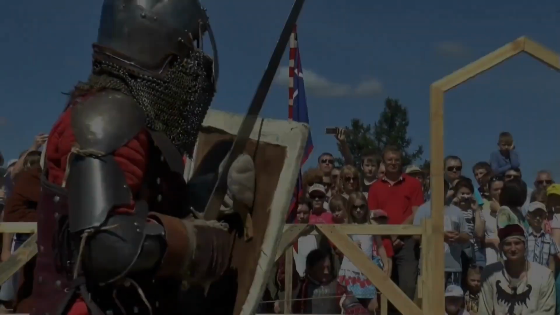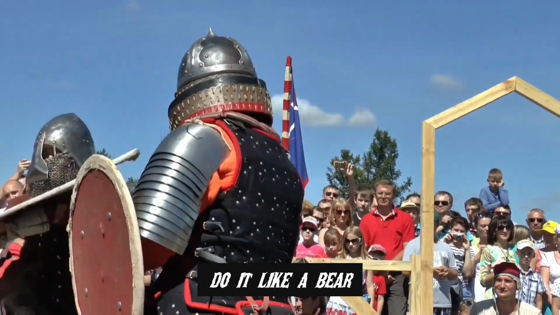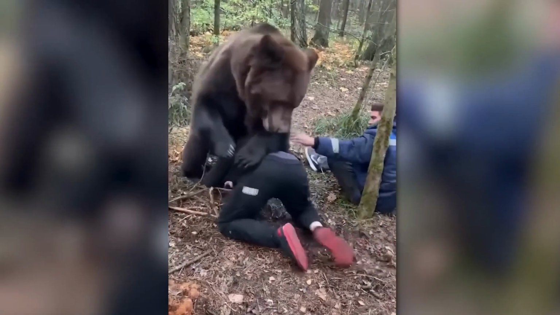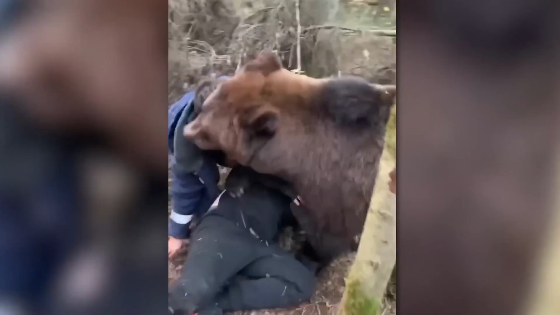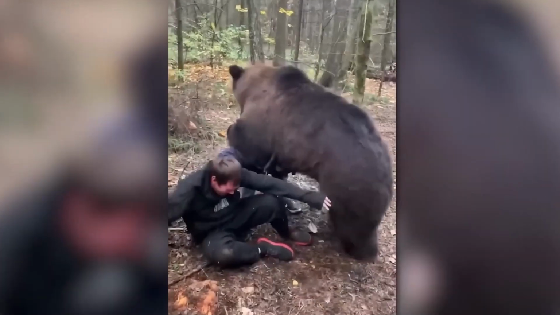Moving forward. You aren't interested in getting into a fight with anyone, are you? Do it like a bear, you say? These two trainers were finding their training sessions so monotonous that they started playing a game called Wrestle Madness. Whoever wins this match is completely unknown to us.